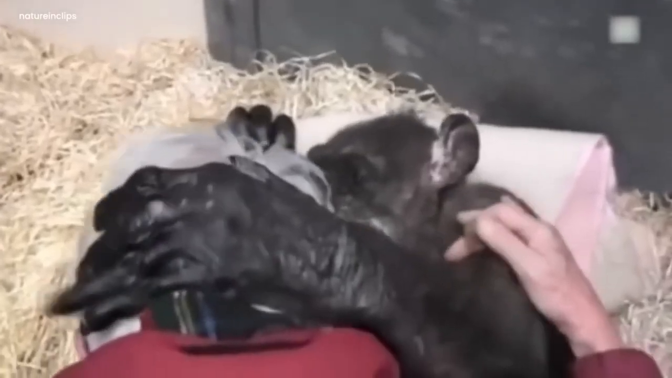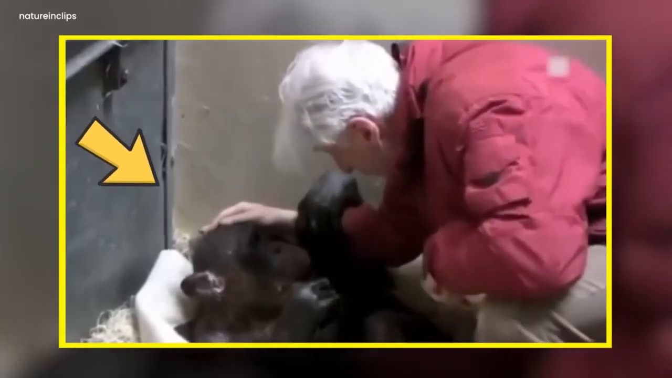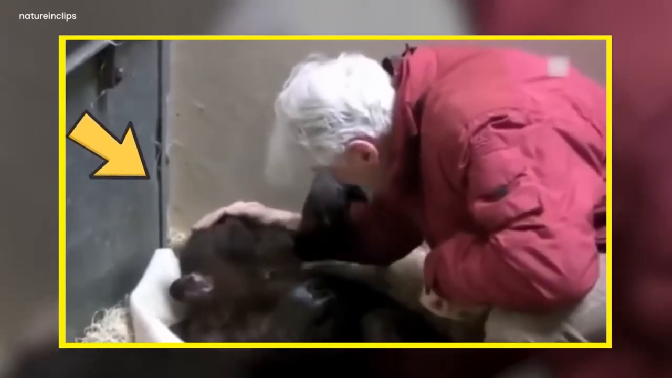The chimp was trying to hold the man close, and it was also rubbing its hand on the caretaker. Touching his face and holding the caretaker's hand, it seemed very sad about leaving him. It was a very deep, heart-touching misery.